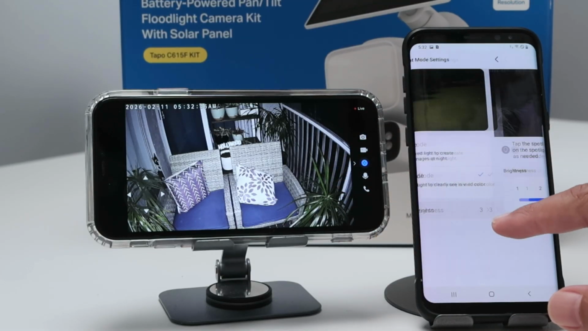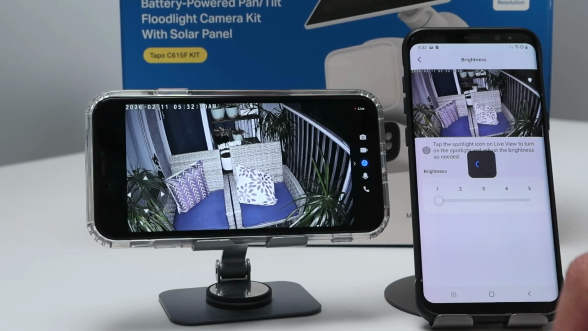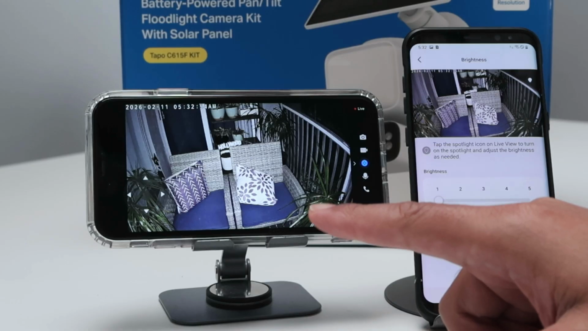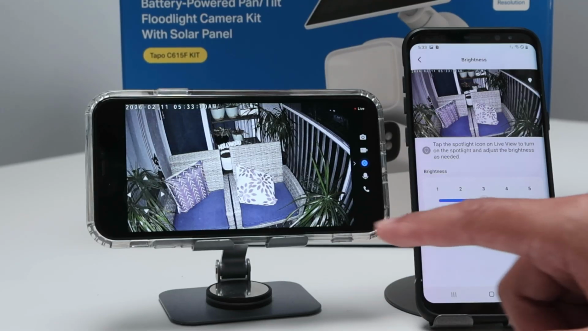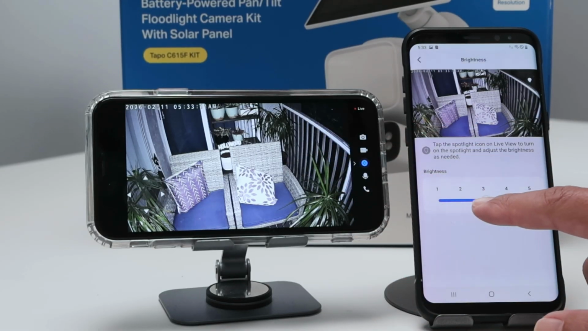And here you can control the brightness as well. You see from 1 to 5. Let me just come back here to 1. You see, it changed a little bit. You still see colors here. Then 3. There we go. See a little bit of the difference there. And finally 5. Okay, see, pretty bright. So it works pretty fine.